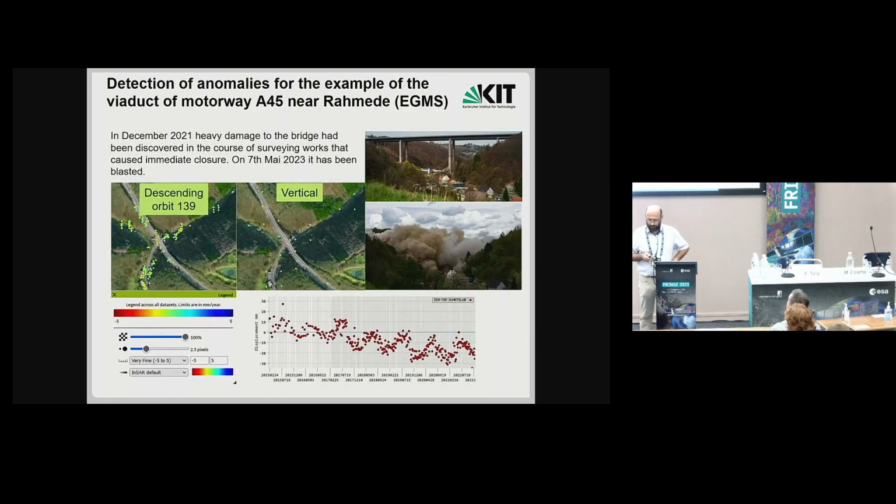Finally, I want to show you some interesting example from EGMS. You see here 2 screenshots. Here the vertical product cannot be meaningfully used, but in descending orbit, you see here 3 red points. They have similar time series. One example is here. And from the seasonal pattern, I conclude that they are actually situated on the bridge.